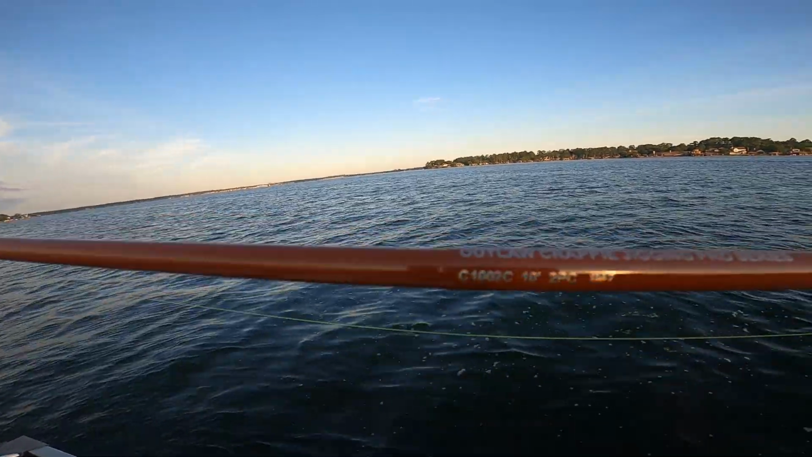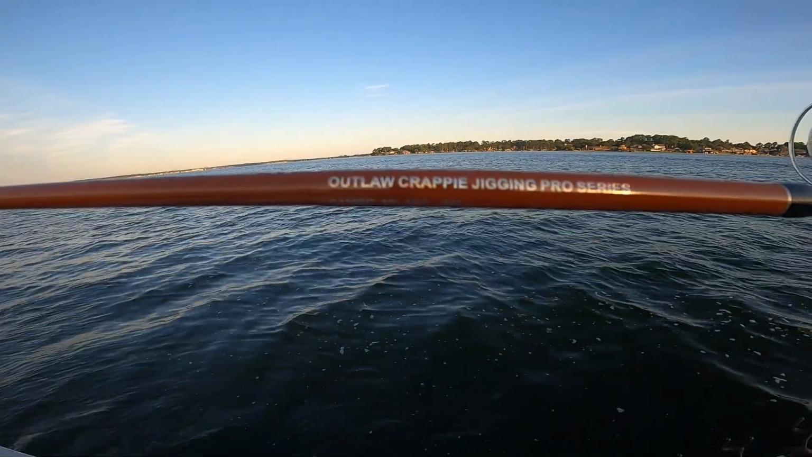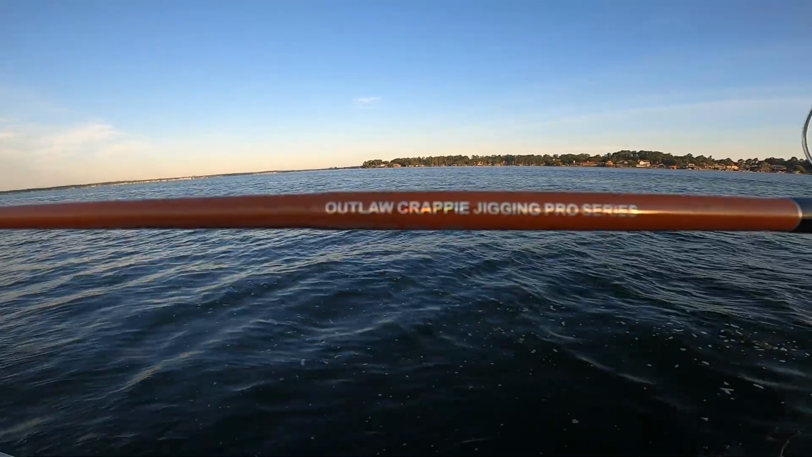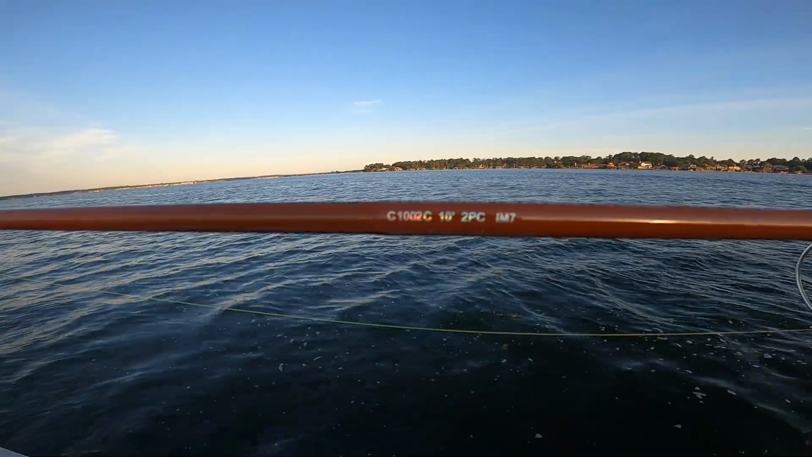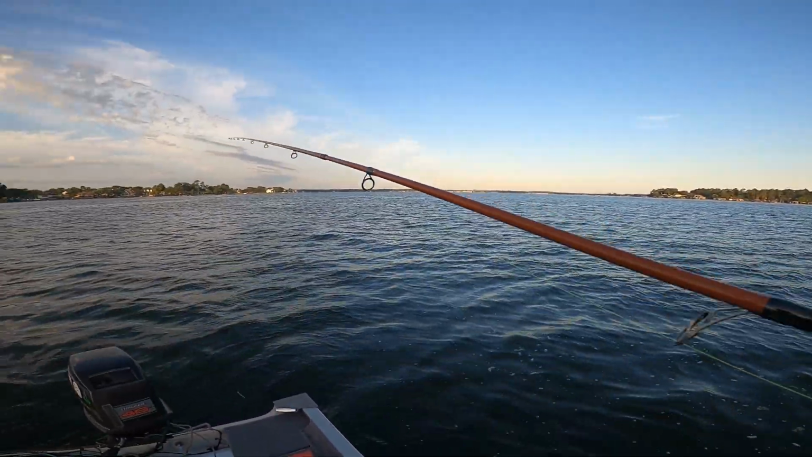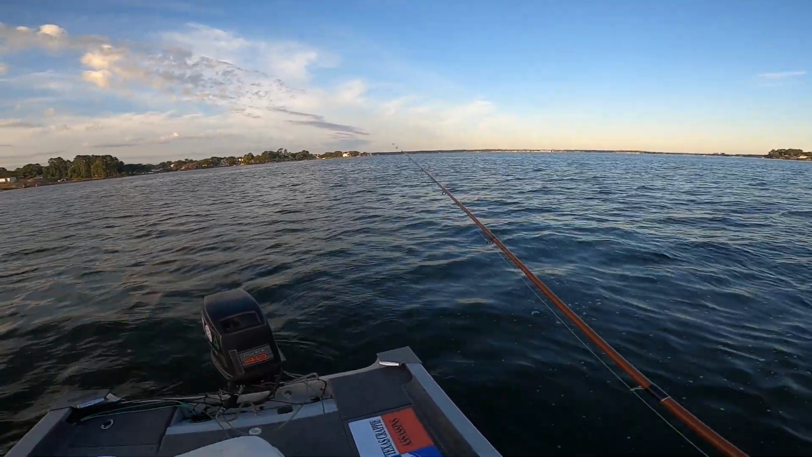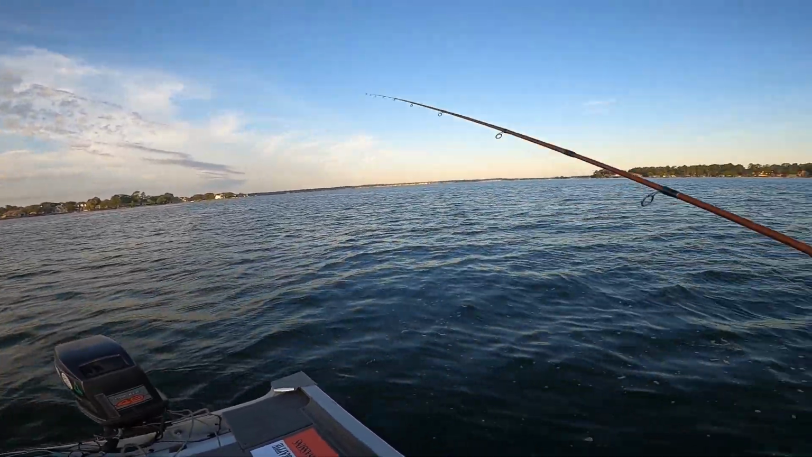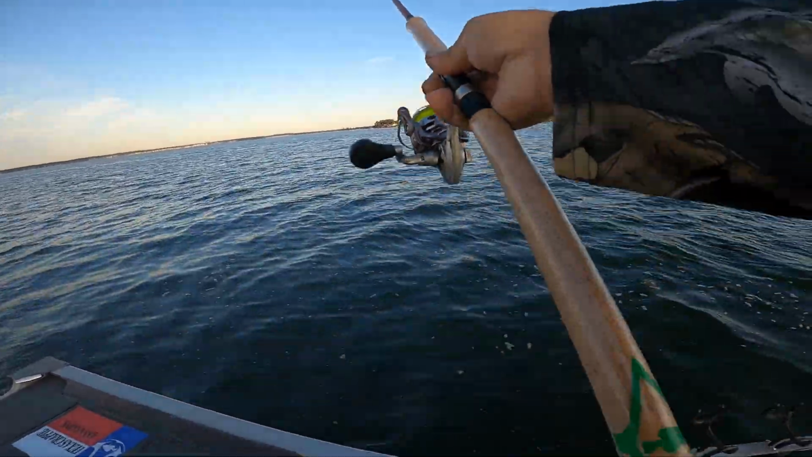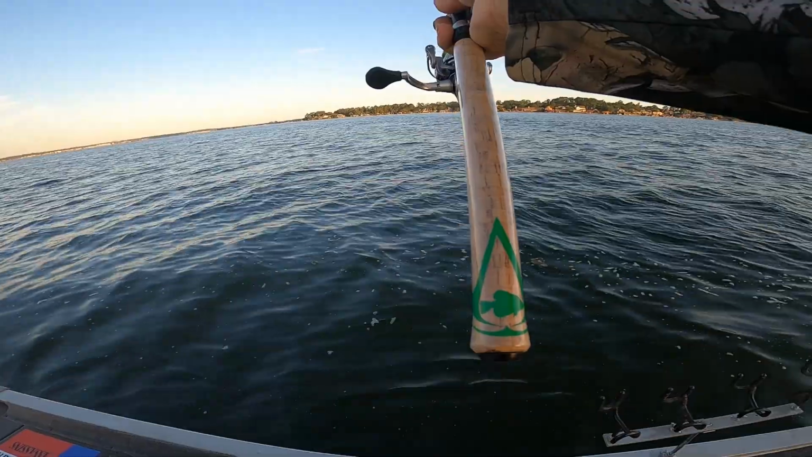It is a 10-foot Outlaw Crappie jigging pole, Pro Series, 10-foot 2-piece. It's really nice. Got a nice fluorescent green tip up there. Very sensitive, very light. Of course, I added my own signature there, the Texas Crappie Assassin symbol.